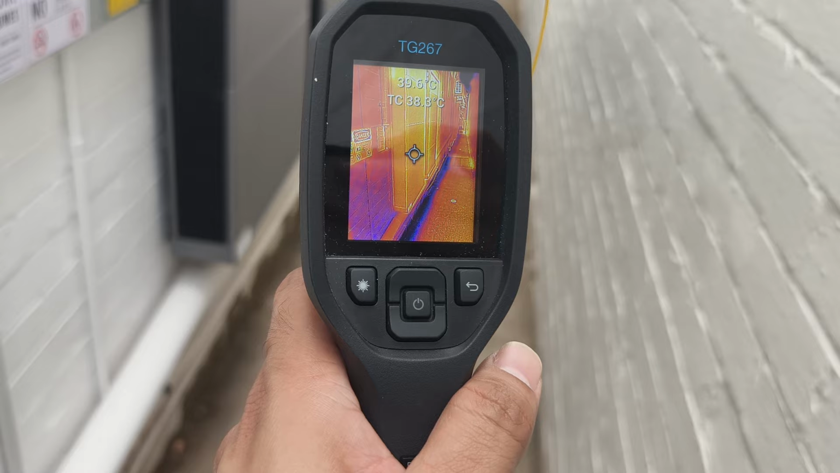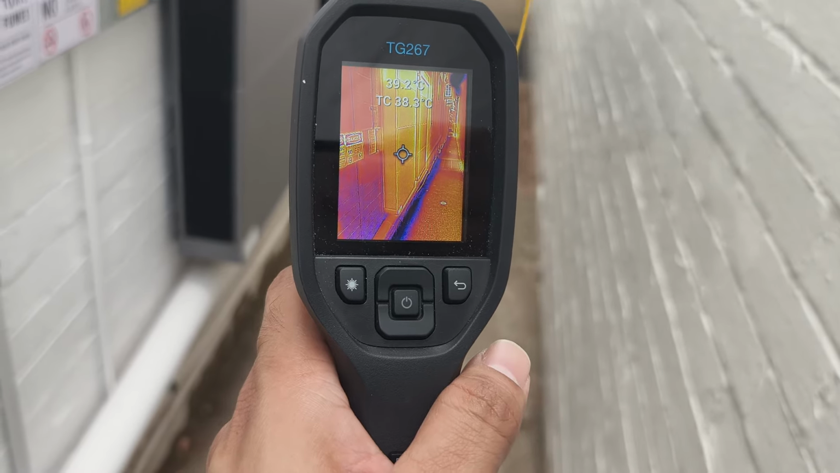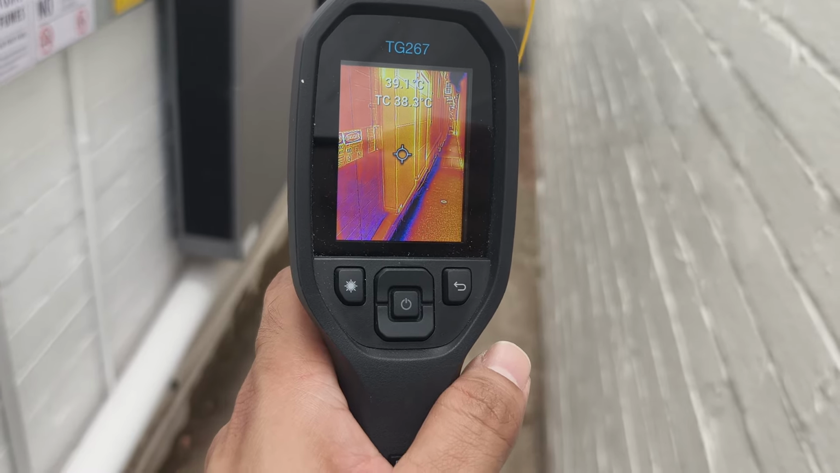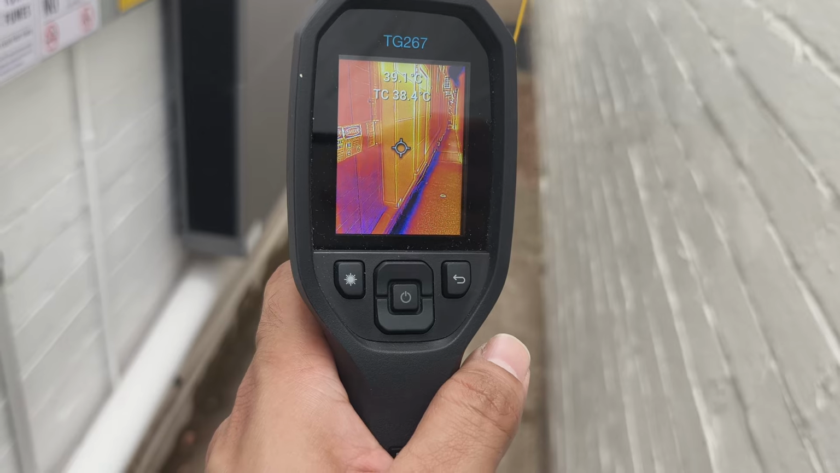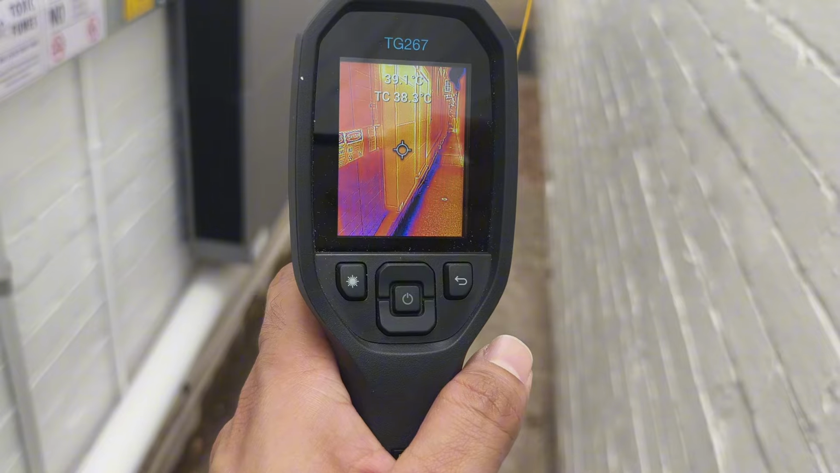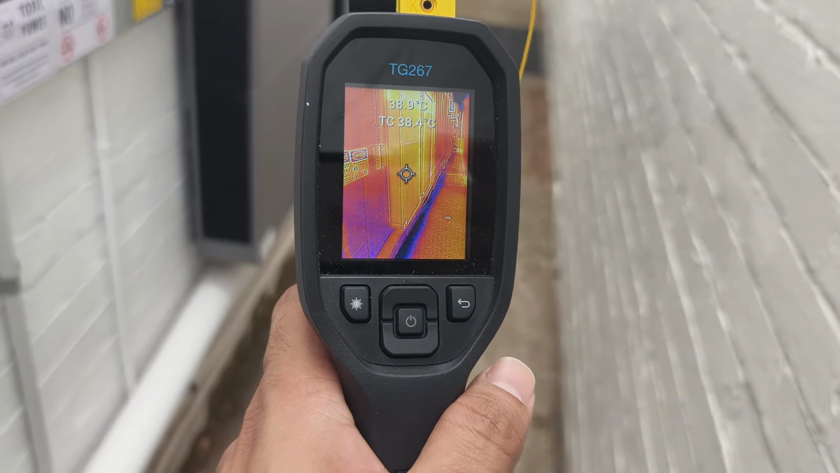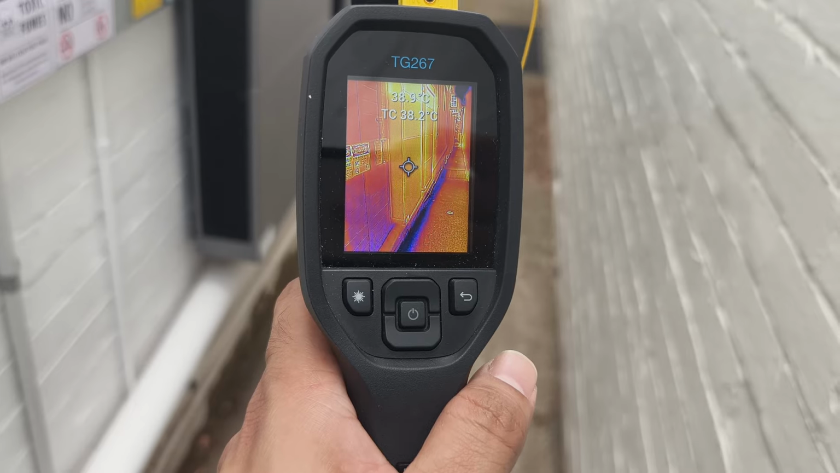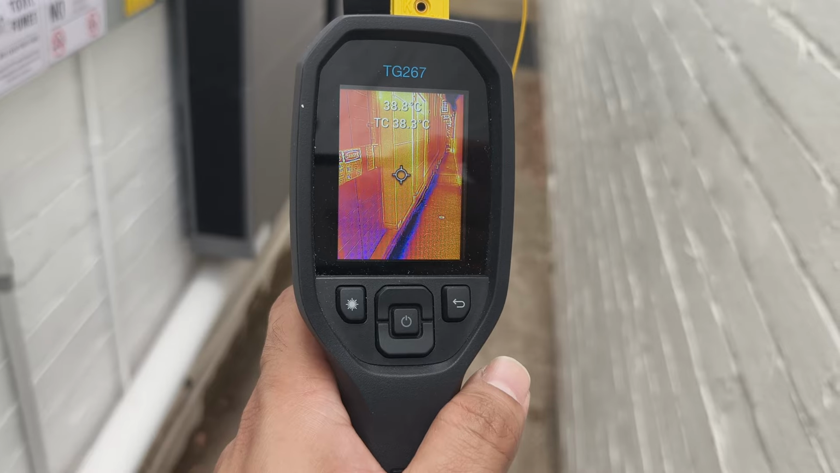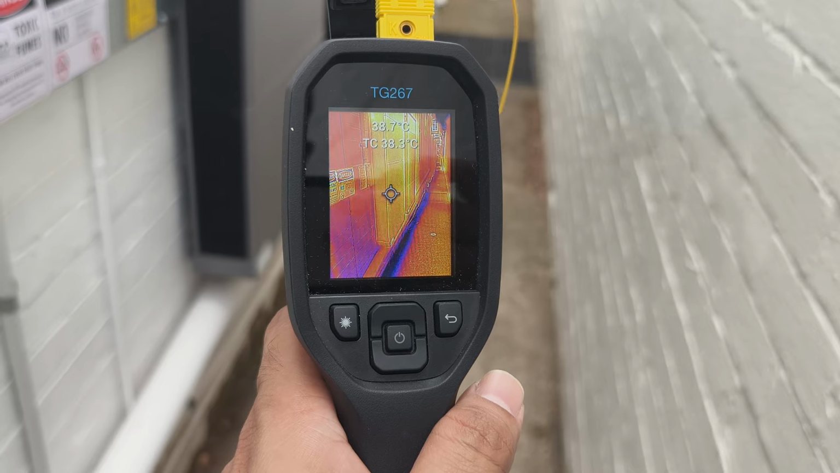Let's have a look at how this FLIR thermal camera works. It's a TG267 model, by the way, if you're interested. And I haven't checked the price, but I'm guessing it's quite a lot, a few $100s. I'll put the price on screen if you're interested. Now, while the surface point and shoot measurement method is not super accurate, it is relatively accurate in that different things and their temperature difference from each other will be interesting.